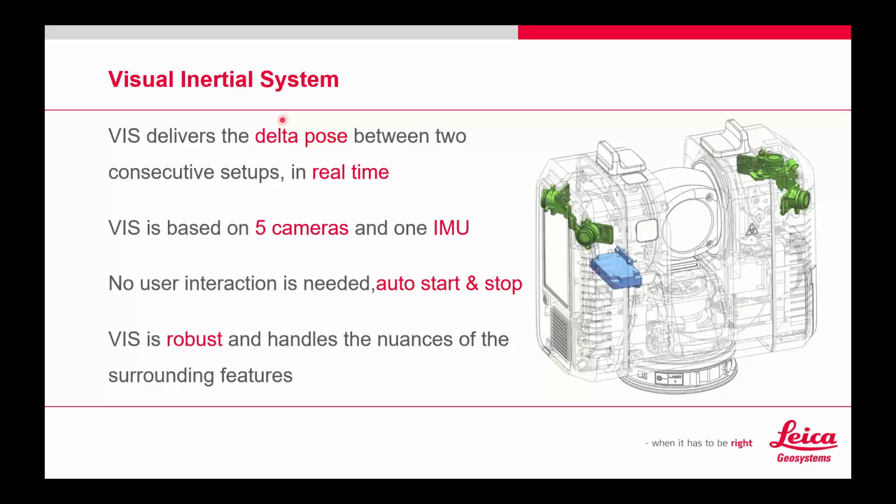The thing that really makes the RTC360 unique, in my opinion, is this system. It's called the Visual Inertial System, or VIS for short. What it does is it tracks the scanner in between stations. So when you scan once, you pick it up and you move it, the VIS system kicks in, and the scanner itself tracks its position as it moves. It watches where it's moving to. Also, it has an IMU attached to it that tells it that it's moving, where it's moving, what kind of speed, that sort of thing. And there's no real interaction needed there. It's auto start and stop.